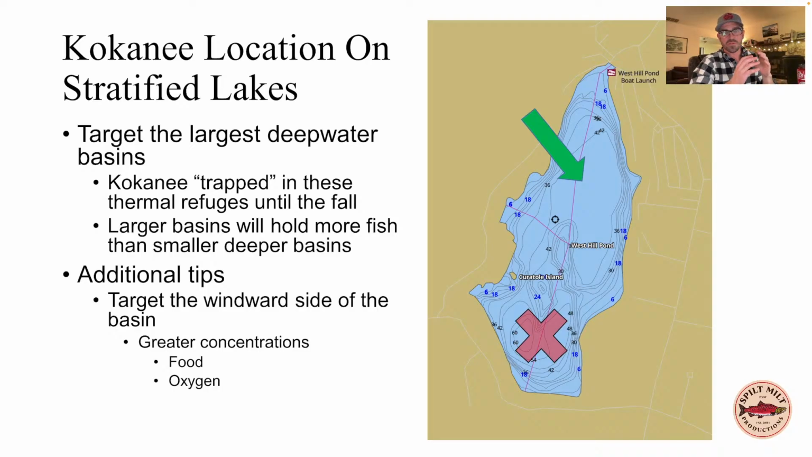They will almost always hold more fish just by this natural phenomenon where fish are moving around the lake and they're finding that the largest, safest place to be. That is just where you're going to end up with more fish naturally through time, just by the laws of probability.